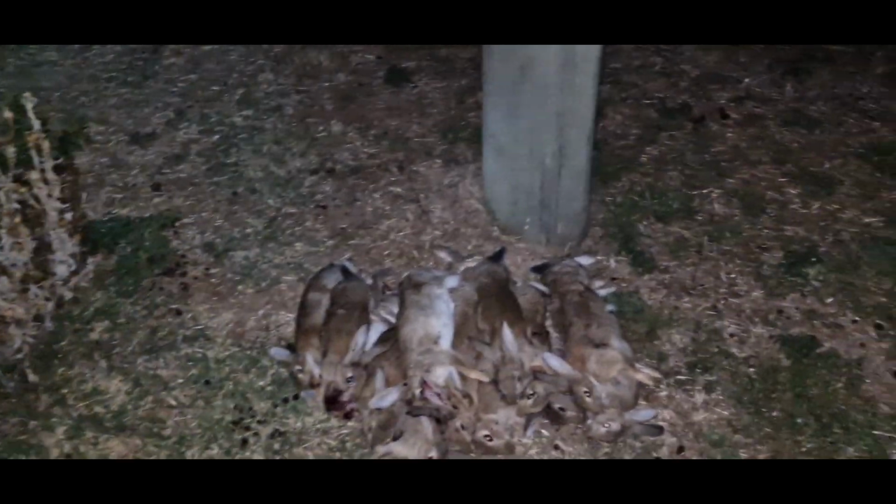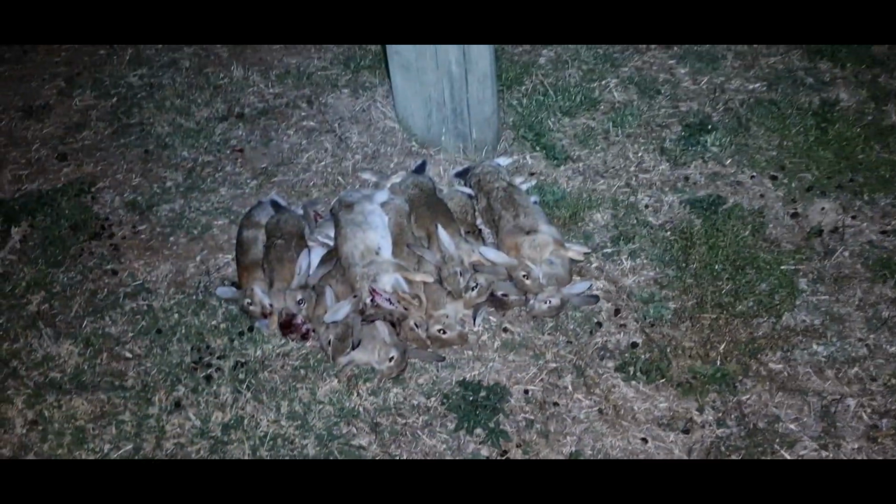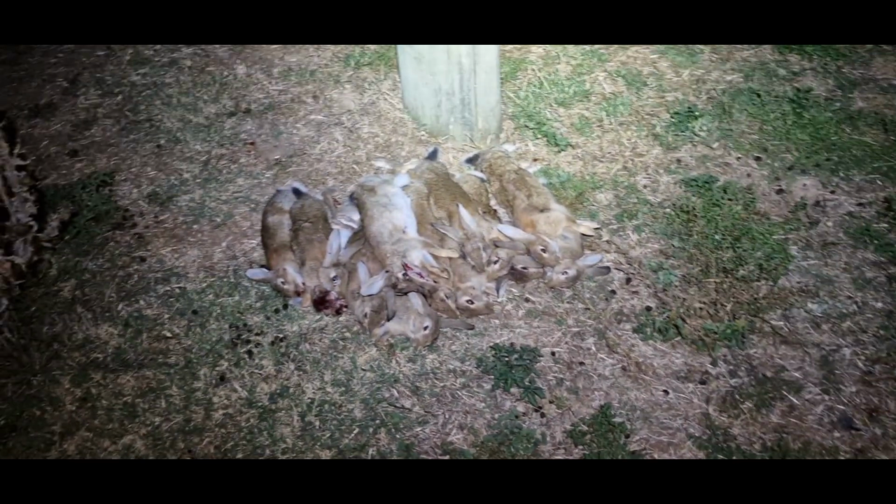I need to get out and, like I said, figure out my trajectory a bit better on some targets. Anyway, there is a fox hanging around somewhere over there. I know that because I've seen him a couple of times in the thermal now, but I don't know where he's gone to. And he may have buggered off with one of my rabbits. So my pile here, there's 13 there. But I know I saw him with something in his mouth, so I'm going to say I've gotten 14 so far. So yeah, not a bad start to the night, not a great start, but we're doing all right.